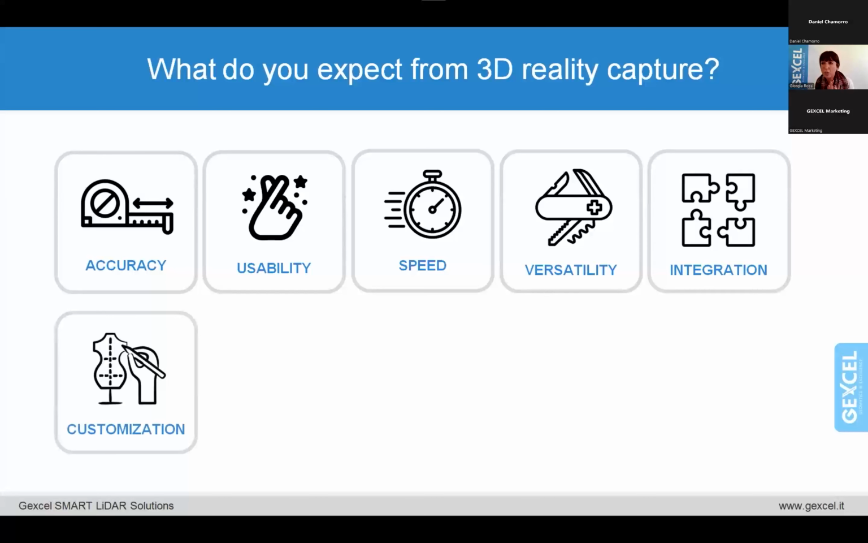I also want the possibility to have something customized. In case I have specific needs, I want to be able to customize it, but especially I want to be free in processing the data case by case, okay?